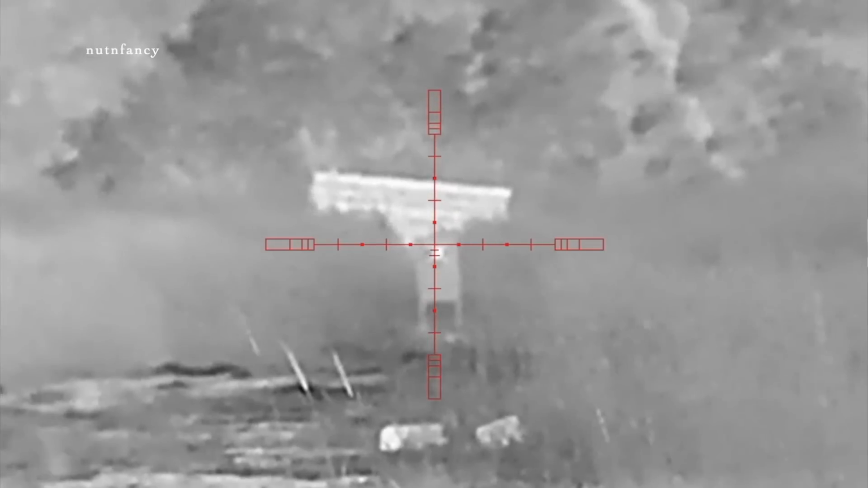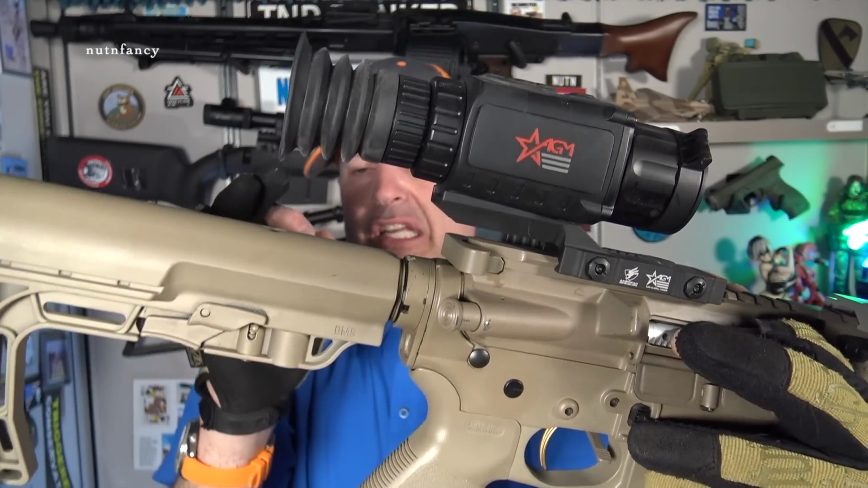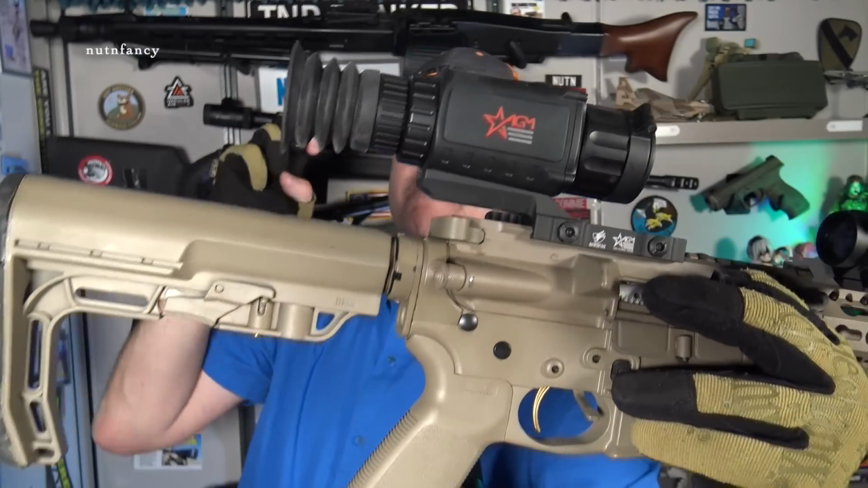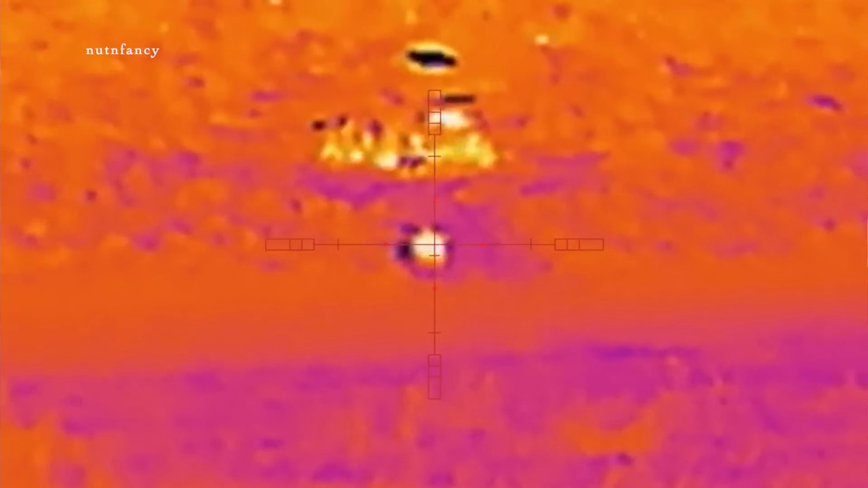Now, I do want you to have a realistic expectation for what this does. It is amazing, especially in the 640 resolution, but it's not going to be as amazing as that Sidewinder, and it can't be because it's smaller, right? The electronics are smaller, it's more compact, the objective is smaller.